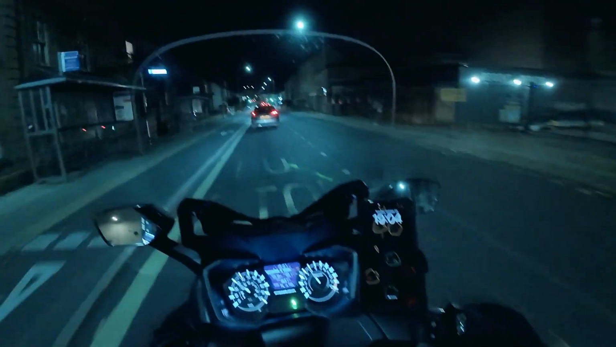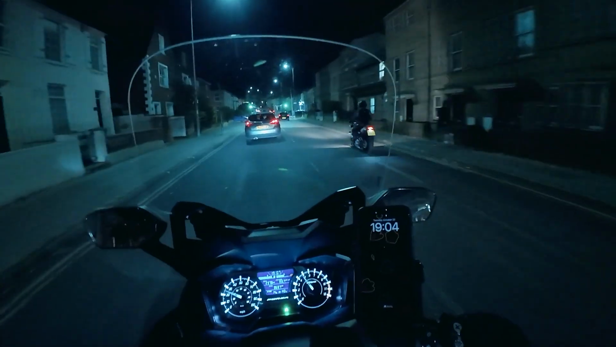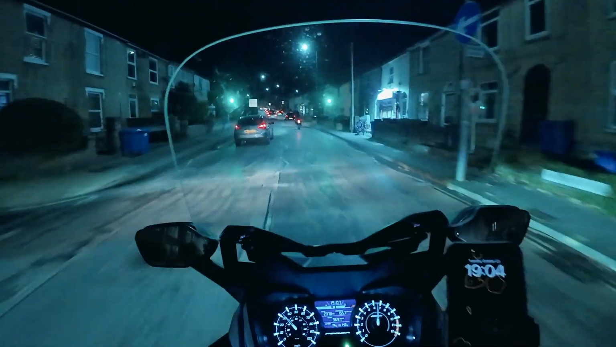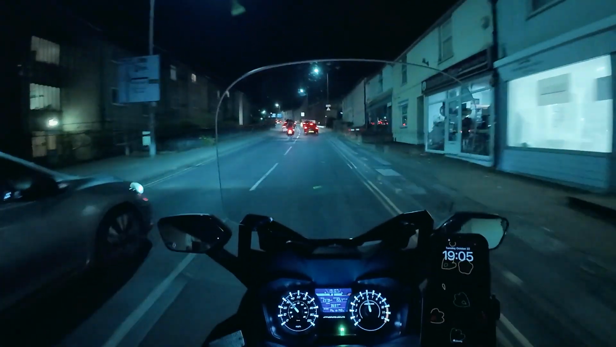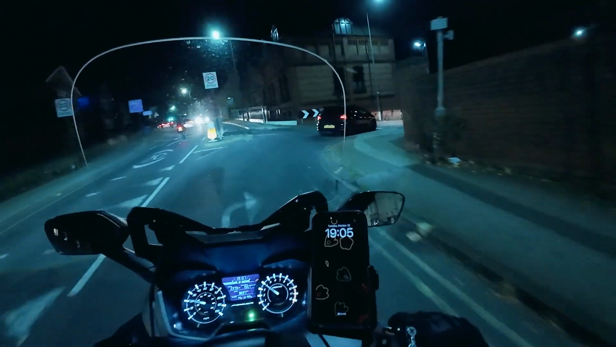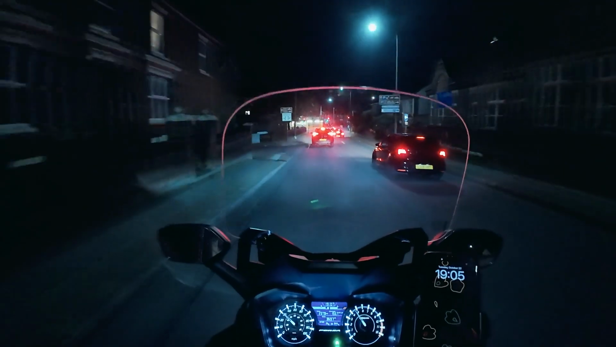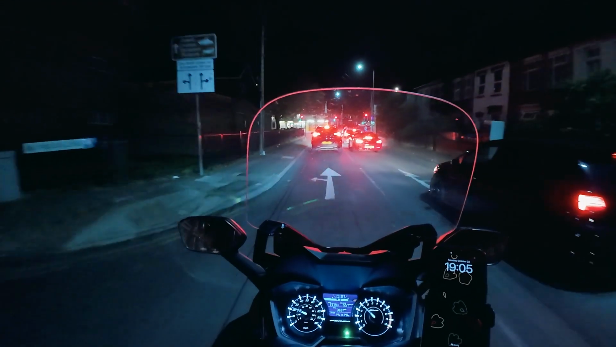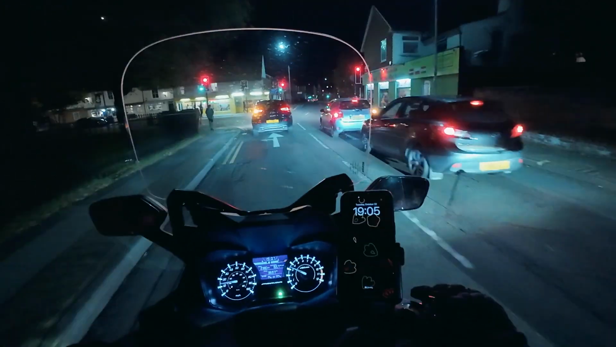Is that behind me? Another biker. Love that. I'm going to join him. I'm joining him. I'm joining him. Ah, no I'm not. He's gone the other way. So there goes that plan. Realised I wasn't an actual biker. I was merely pretending. Now we can go left here, but what if you're not?